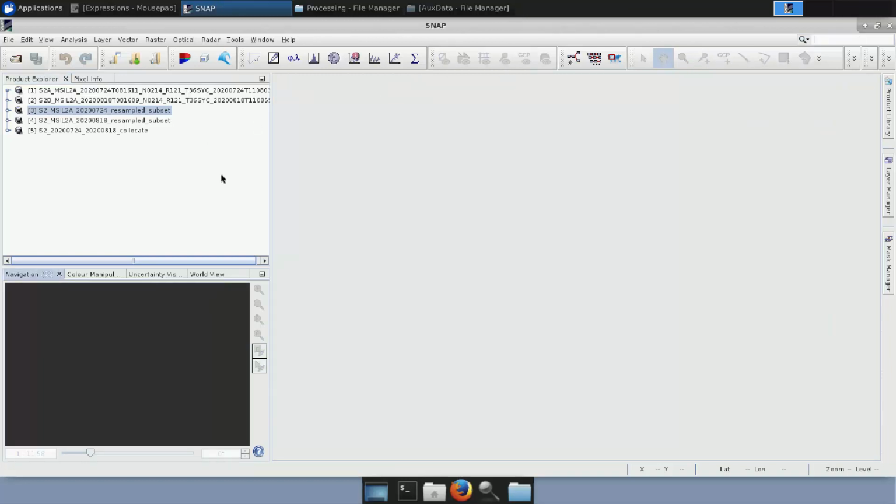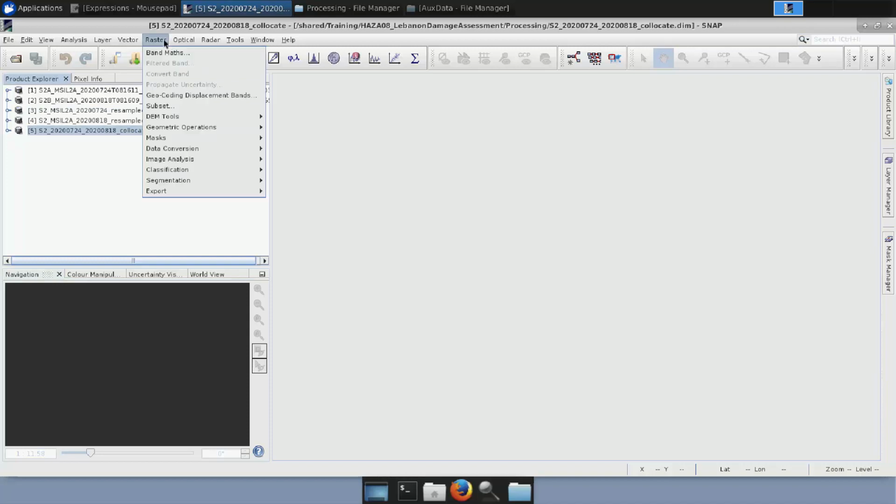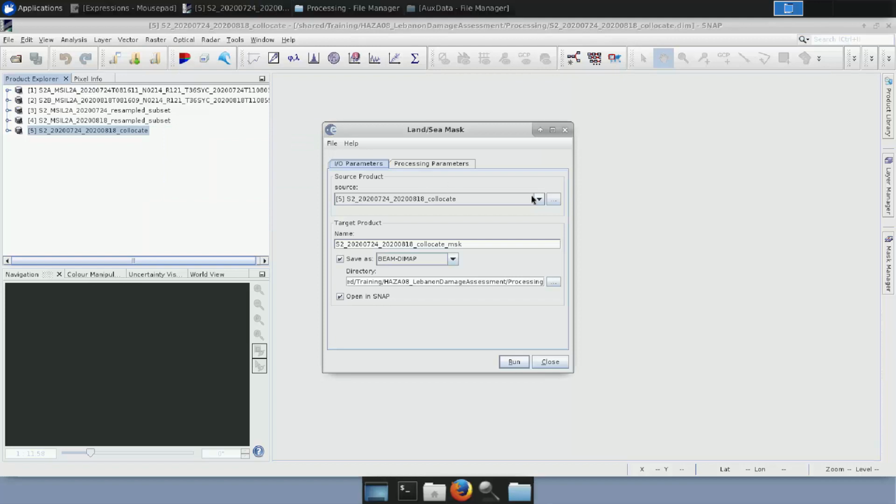First, I want to have the result as I have it with the Sentinel-1. I don't want to have any sea around. That's why we will select this one. We will go to Raster, Masks, Land Sea Mask. We will select this product as it is and we will mask it. The MSK is added at the end.